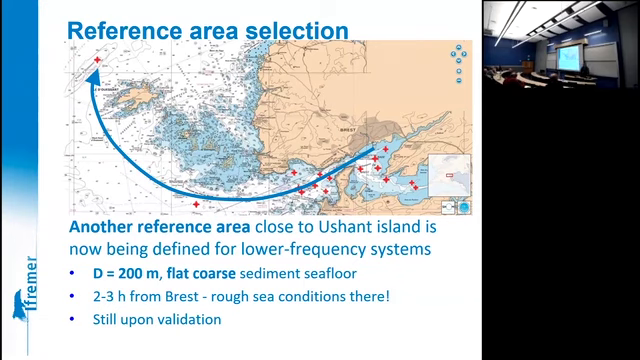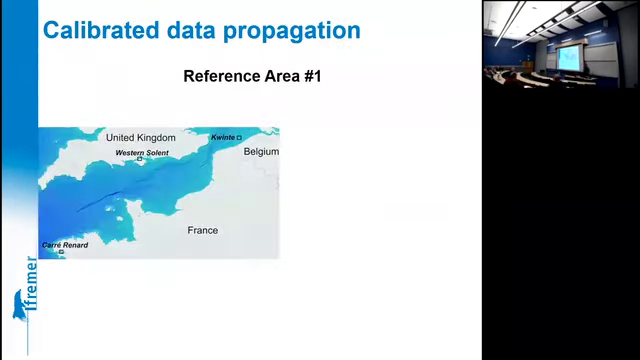An area with 200 meter depth, which is very rare there, and a nice flat coarse seafloor, and a number of inconveniences. That's at least 2 hours from Brest. It's not sheltered at all, and so usually the weather conditions are quite bad. So this one is still under validation, but we have started to use it recently this year.